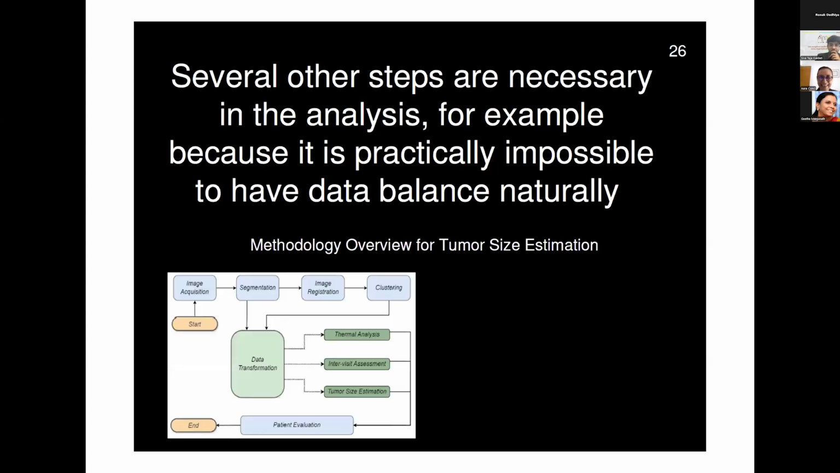Okay, so this is the point. Of course, you need a lot of data, and if you have more data and if the data is balanced, it's very interesting and very important.